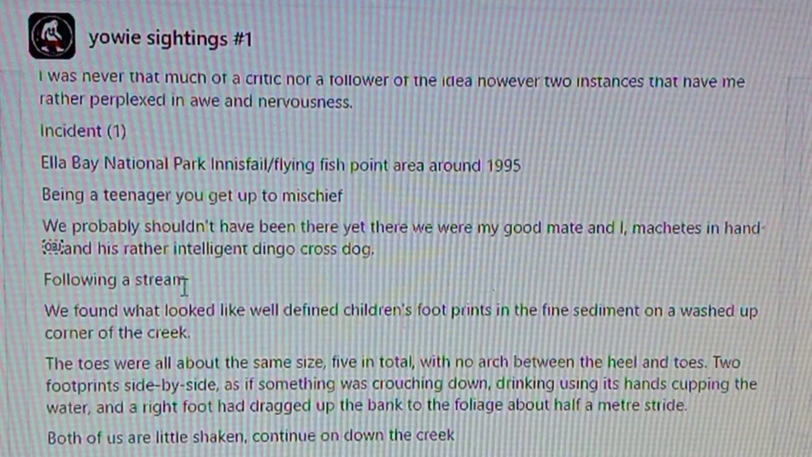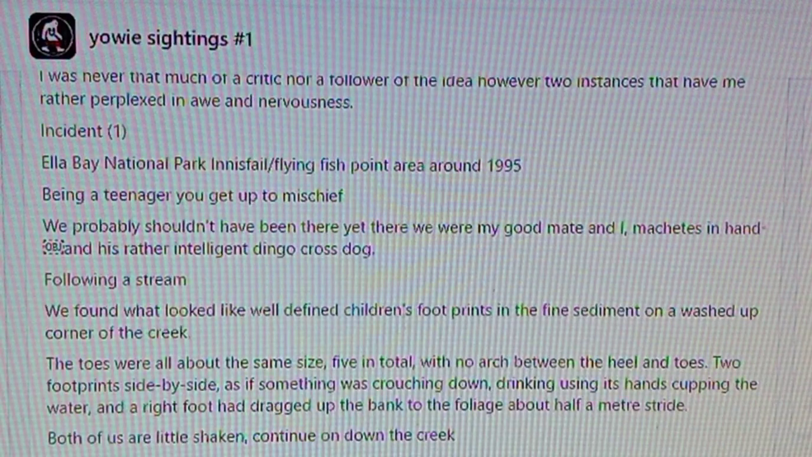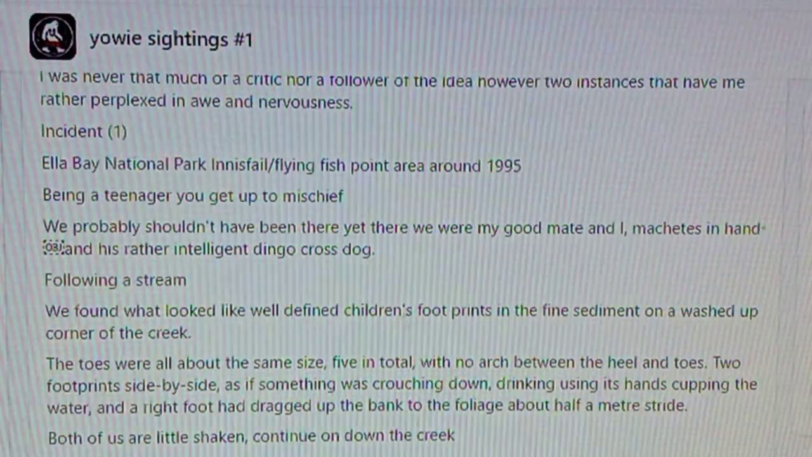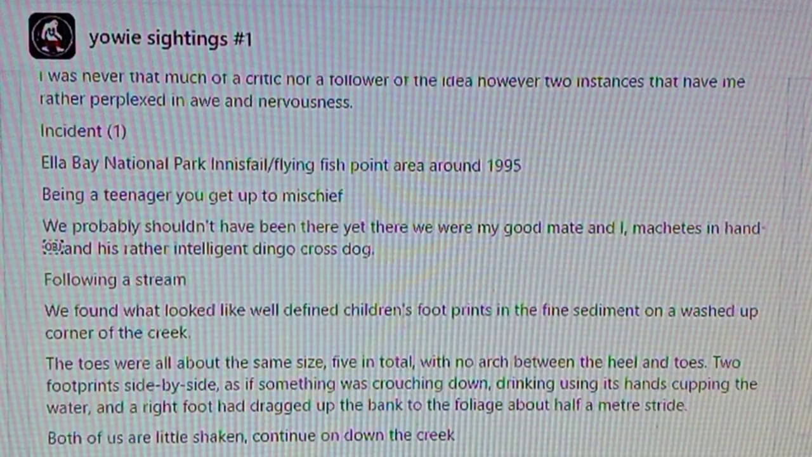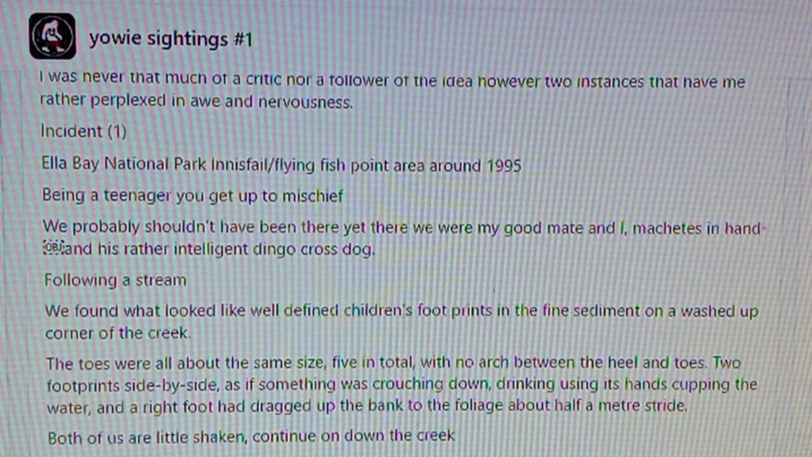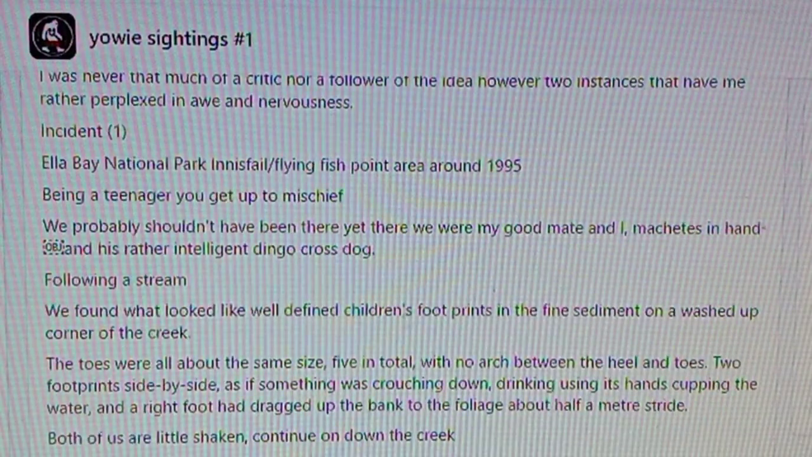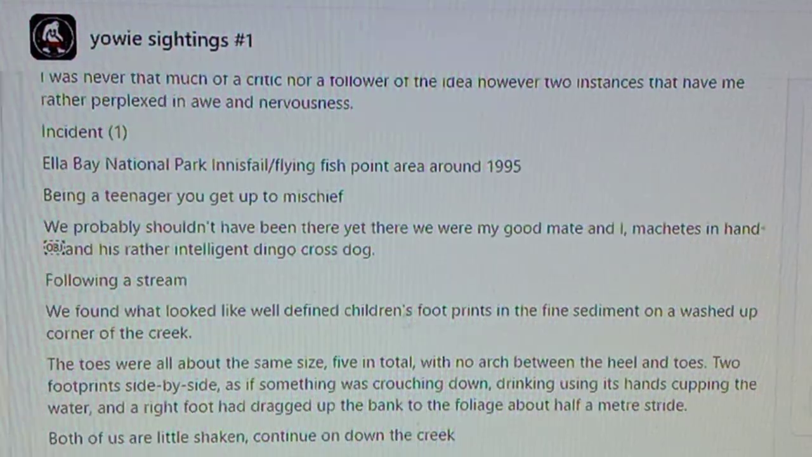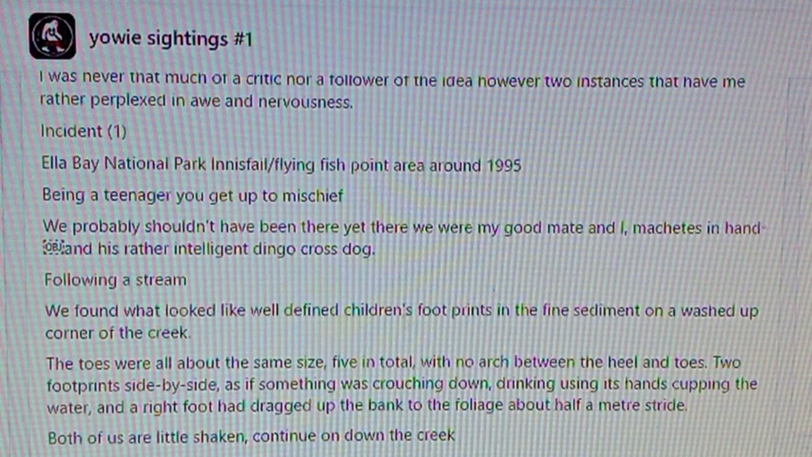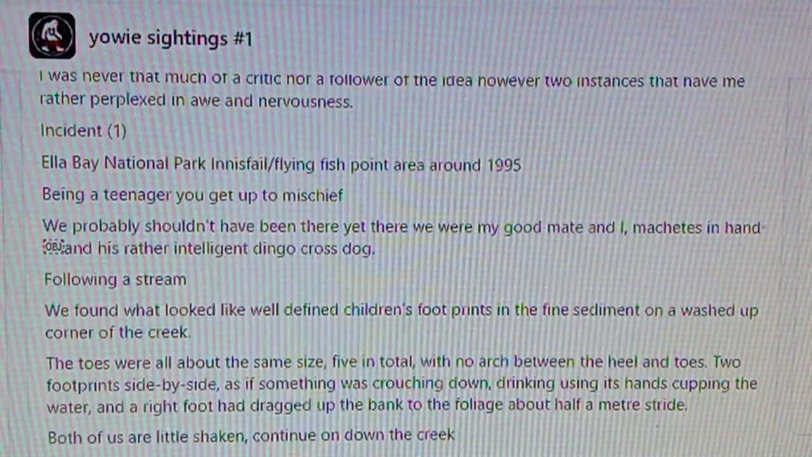Following a stream, we found what looked like well-defined children's footprints in the fine sediment on a washed-up corner of a creek. The toes were all about the same size, 5 in total, with no arch between the heel and the toes. Two footprints side by side, as if something was crouching down, drinking, using its hands, cupping the water, and the right foot had dragged up the bank to the foliage, about half a metre stride.